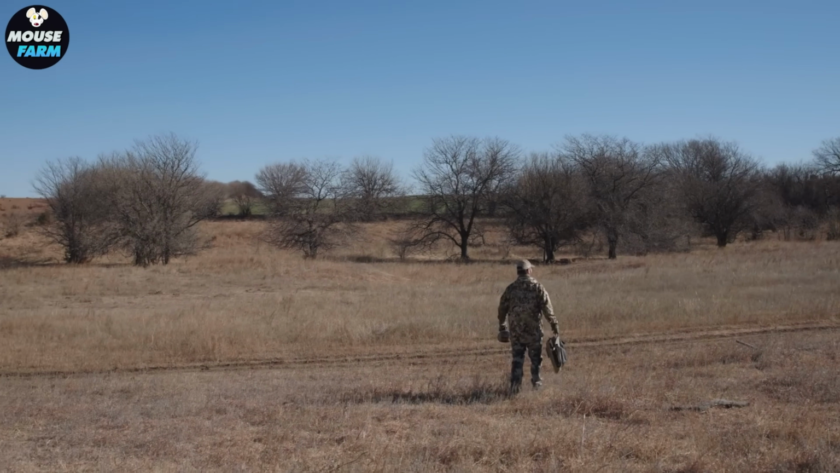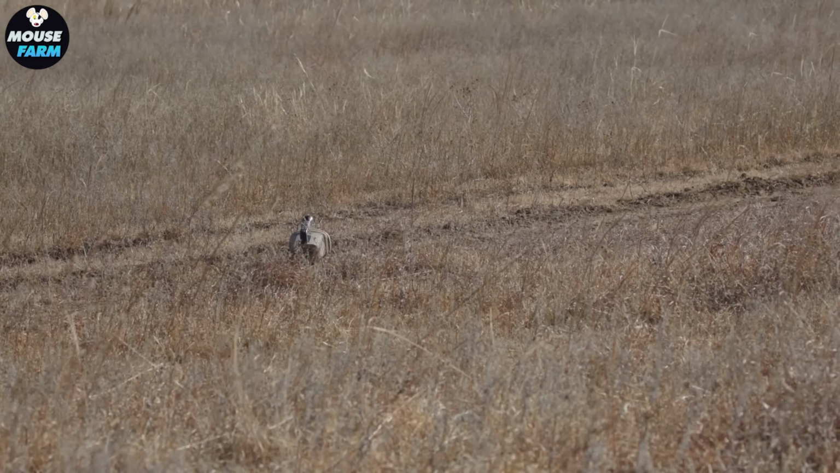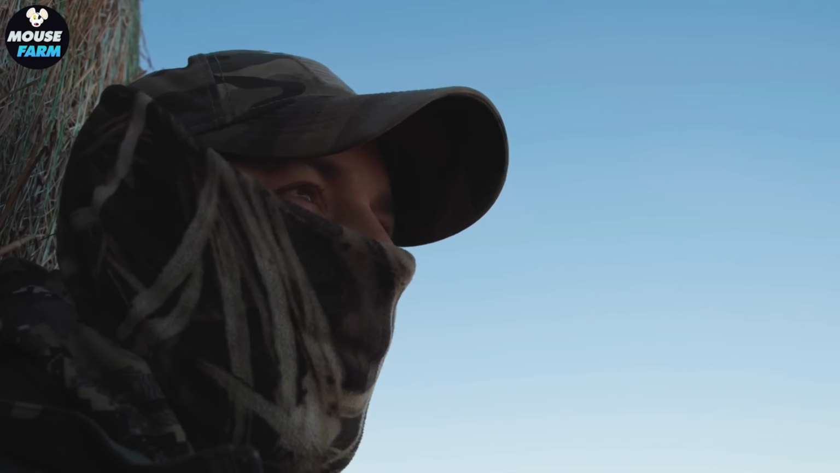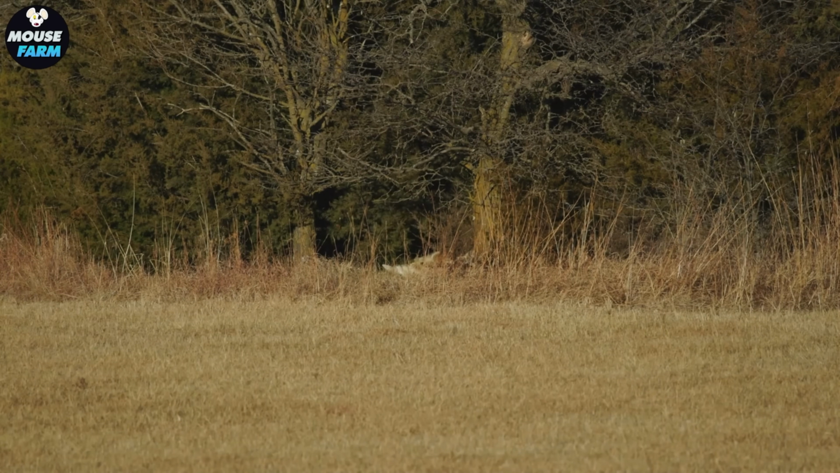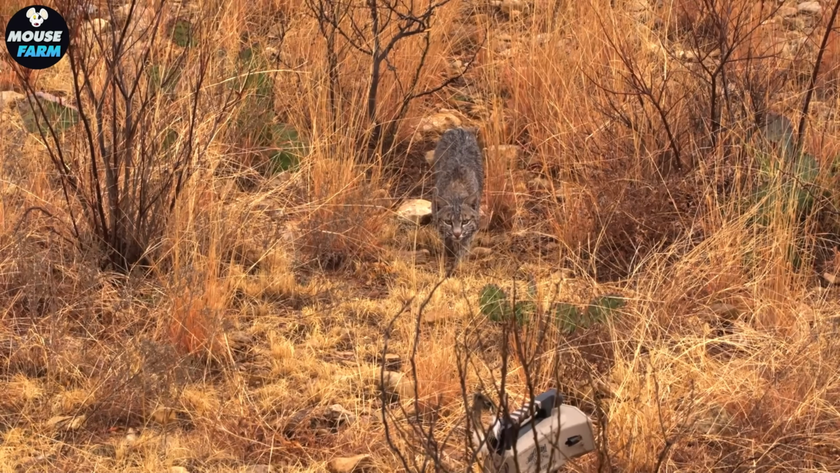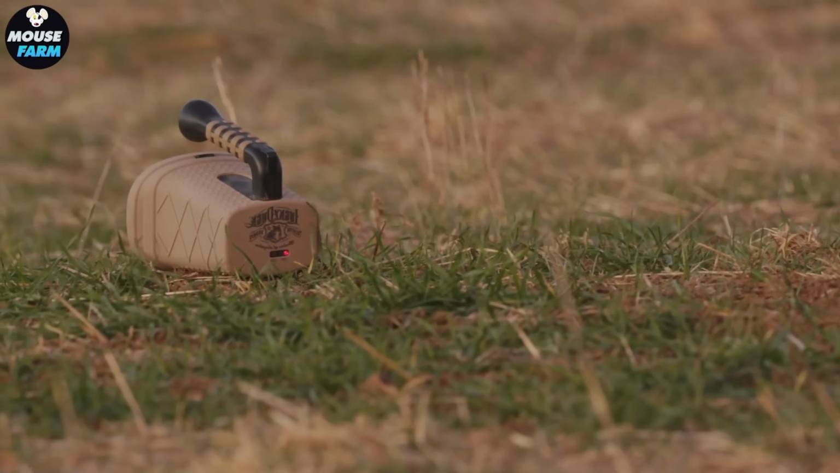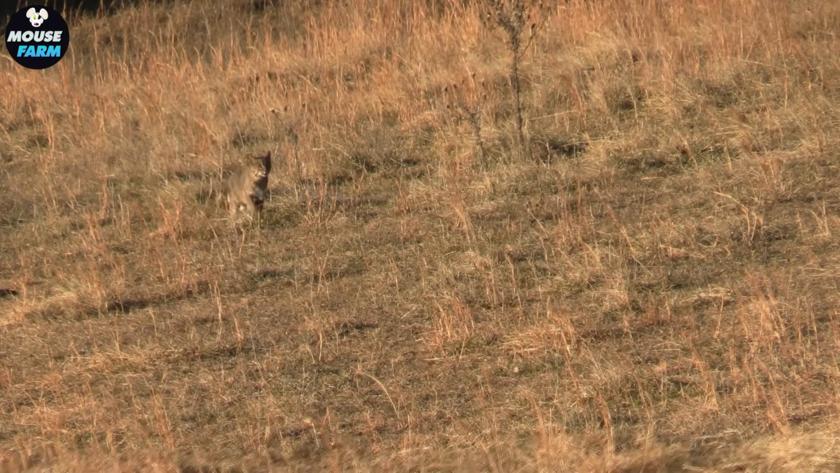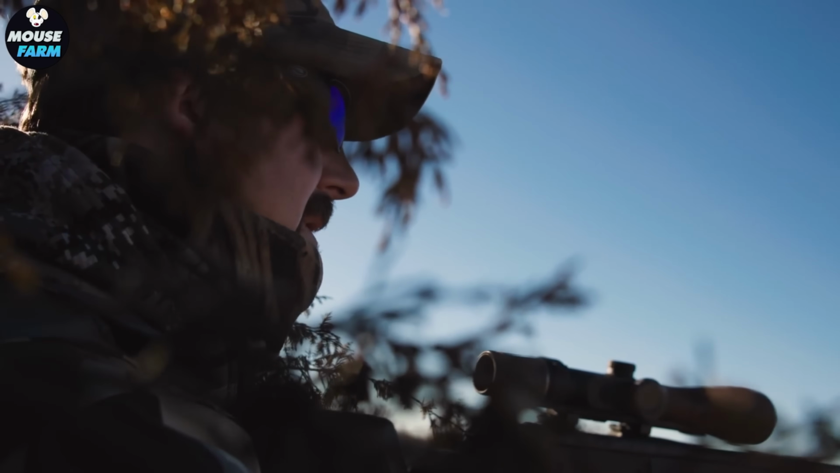Although bobcat hunting is similar to other night hunts, hunters who hunt bobcats in North America must be 18 years of age or older with no criminal record. Before hunting, participants undergo night hunting training that focuses on tracking techniques, so their vision must be 20/20 at all times.